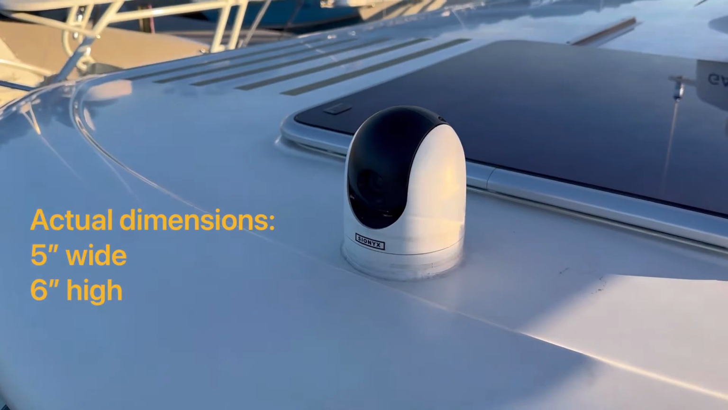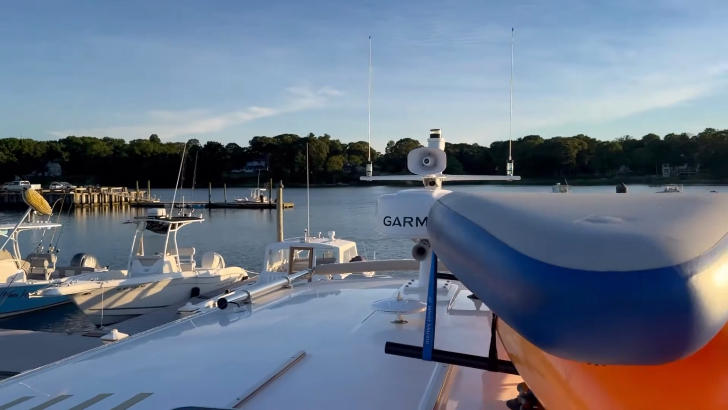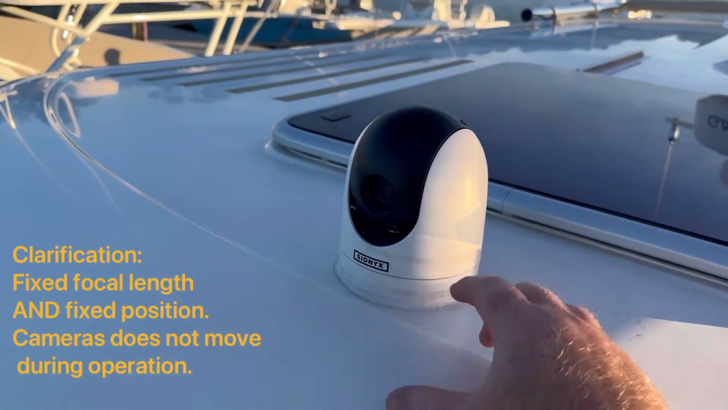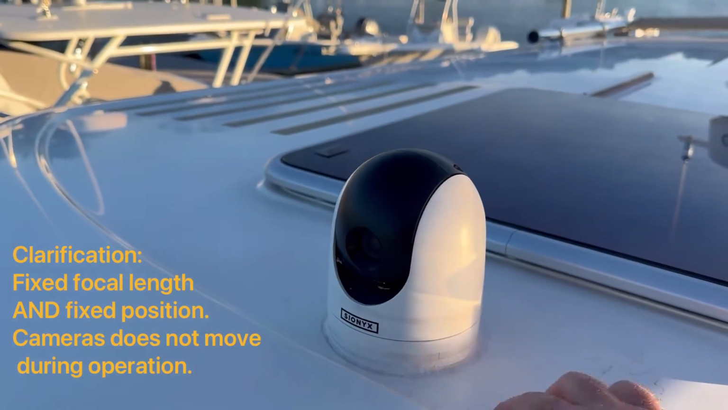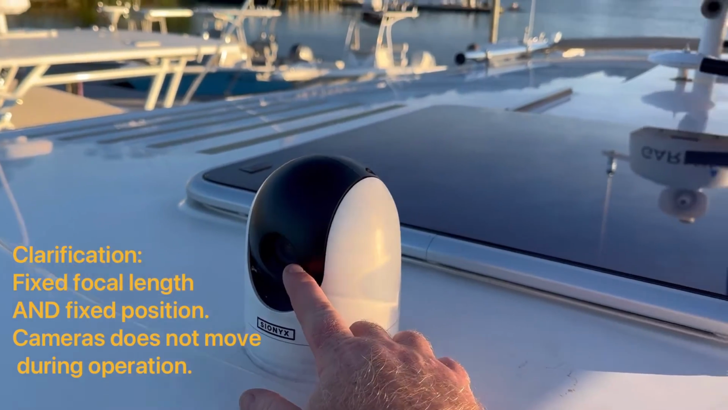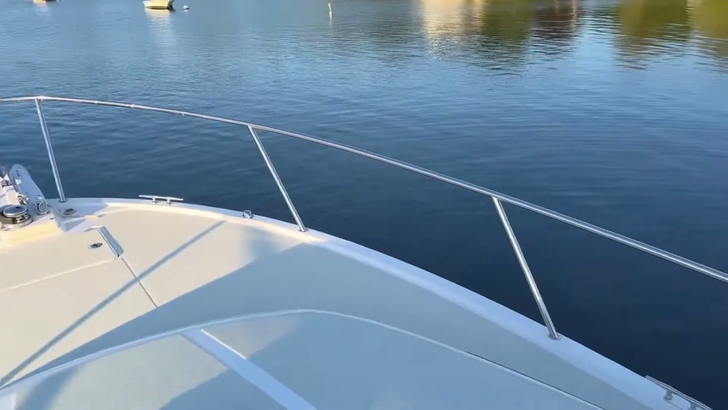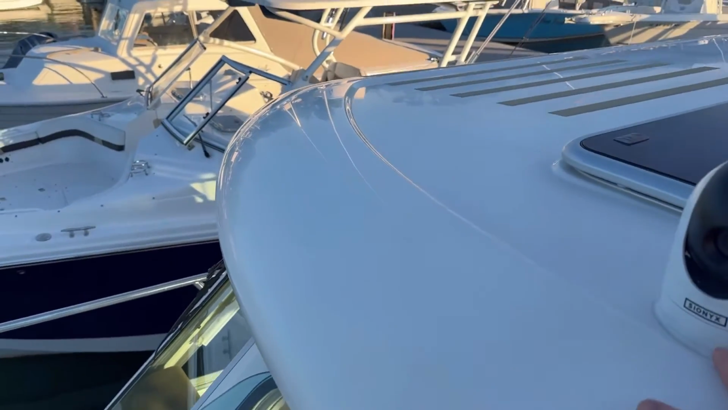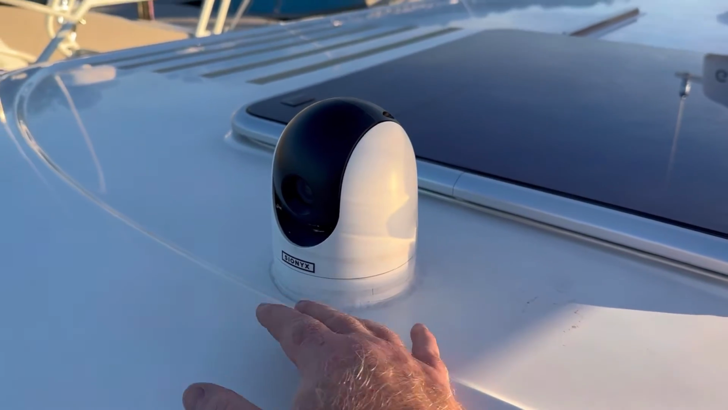So I do have this mounted up here instead of up on my mast where I could put it. And that's because this is a fixed focal length camera. It will tilt this way once you've got it installed. It will not rotate this way. It'll manually tilt. But with a fixed focal length camera, if I put it up there, I would see a whole lot of the roof and then of the bow up there. So I installed it here to minimize the amount of the boat I would see and maximize the view at the front from the camera.